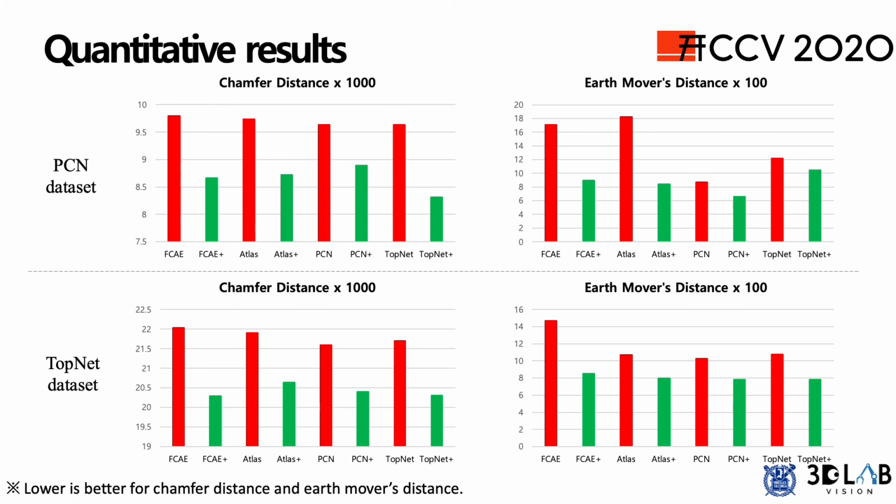We evaluated the performance of our method with 4 metrics: chamfer distance, Earth Mover's distance, F-score, and fidelity. We colored the result bar as red for decoder-only methods and green for ours. Chamfer distance and Earth Mover's distance compare the distance between shape completion results against the ground truth data. Our module reduces both distances in PCN and TopNet datasets.